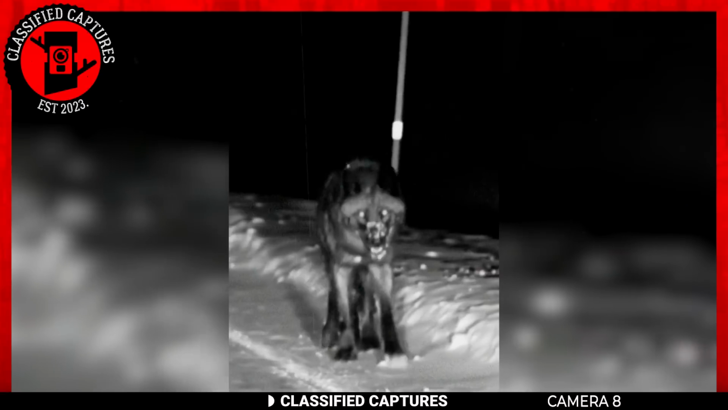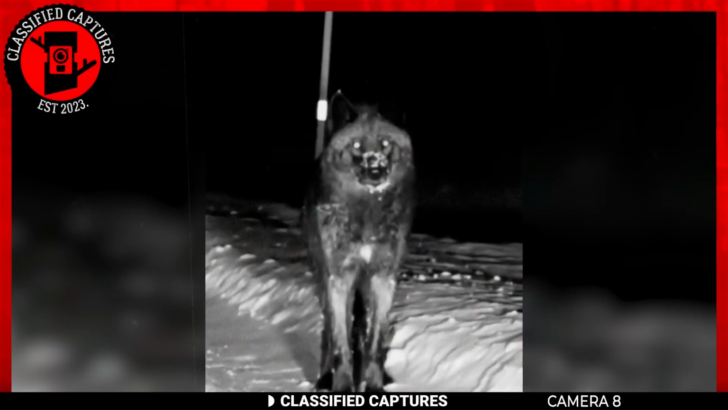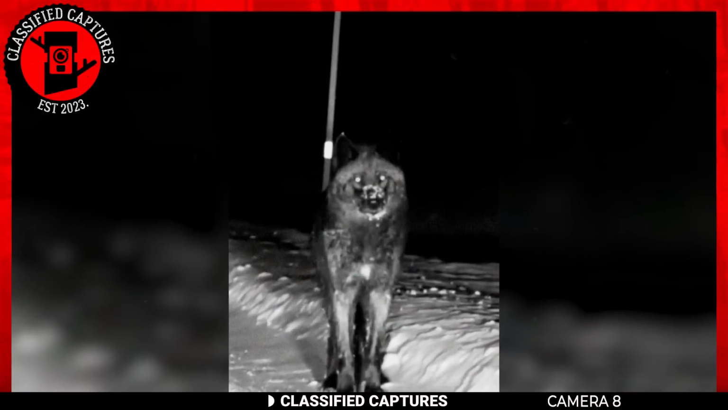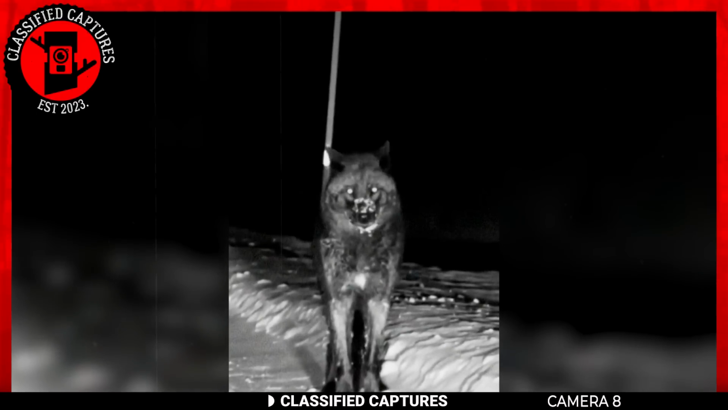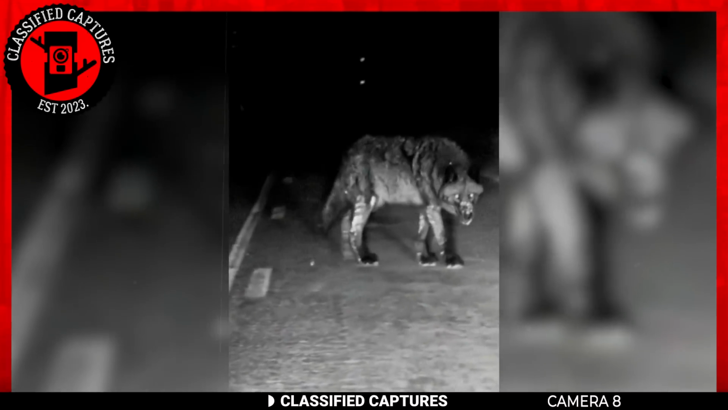While these wolves are undeniably beautiful, encountering them up close can be perilous, as they are formidable predators capable of causing serious harm. The person who took this footage was in a car, keeping a safe distance. I know you want to pet it, but if you ever see a wolf, do what this person did: keep a safe distance. And no, that's not Jason from Twilight.